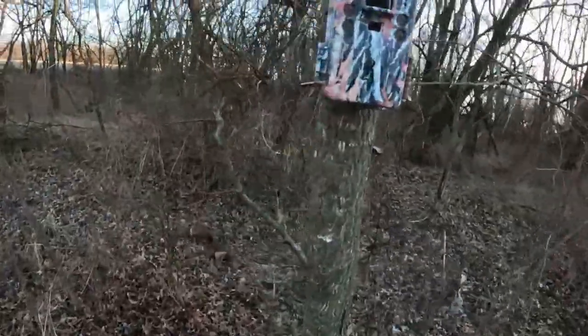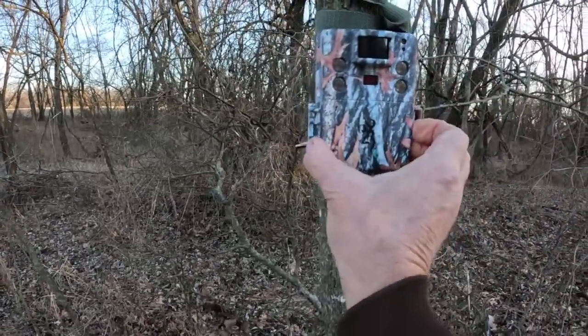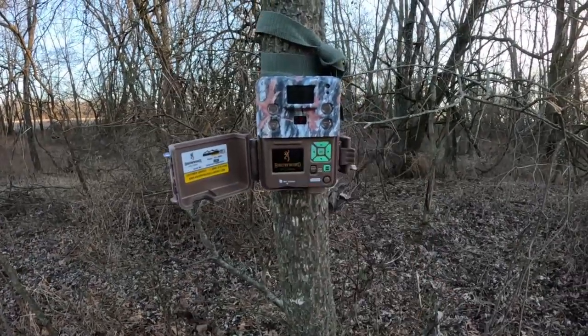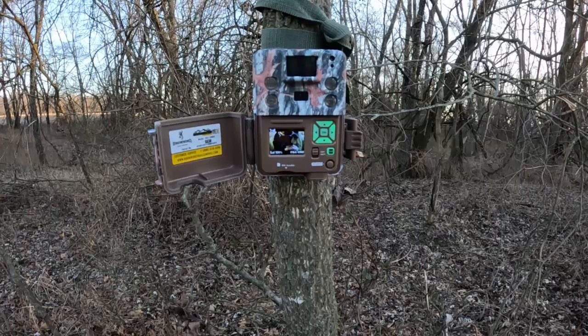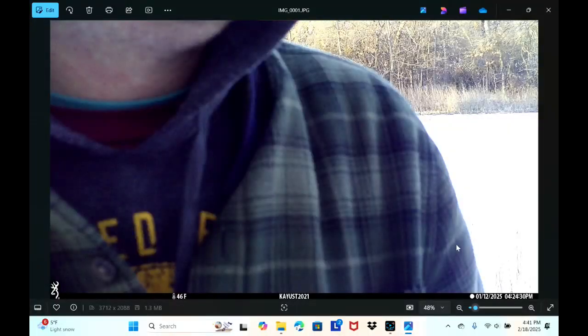How many pictures? See if it paid off. I think last time there was like 30 or some kind of crazy number like that. We didn't get hardly any. Let's see what we got. It says 164. So still not a lot for how long it's been here. It's been, oh shoot, I bet it's been 3 weeks since we've been here last. So we're still not getting a lot of pictures. So we'll go ahead and pull the card and take it home here in a bit and we'll check it out. 46 degrees. This camera's starting on January the 12th, 2025.